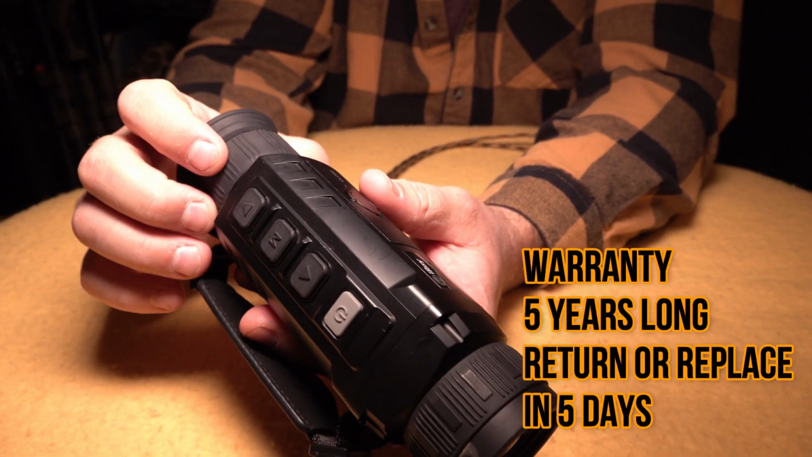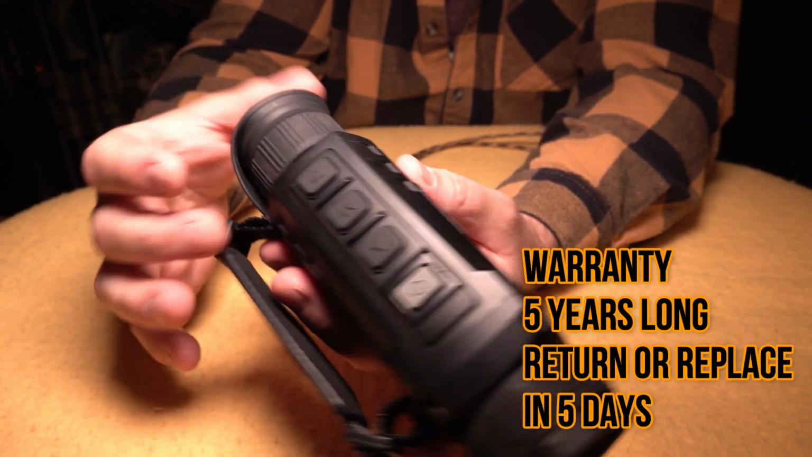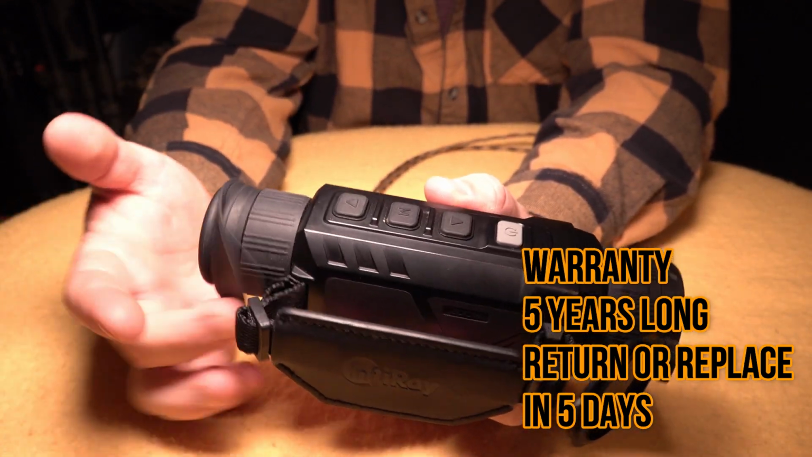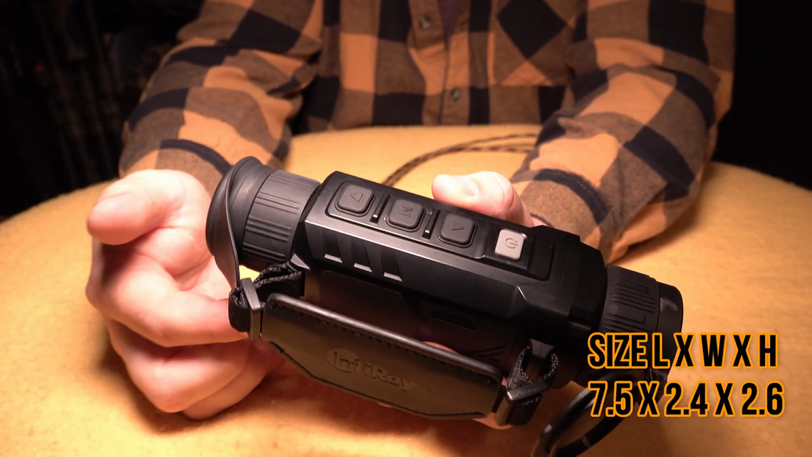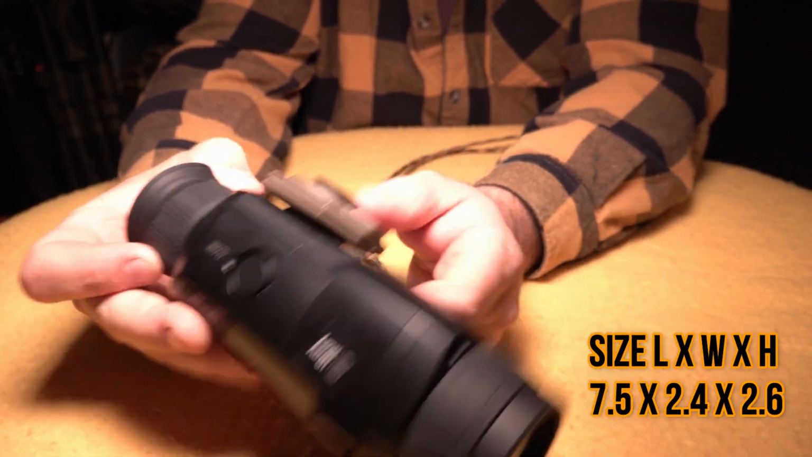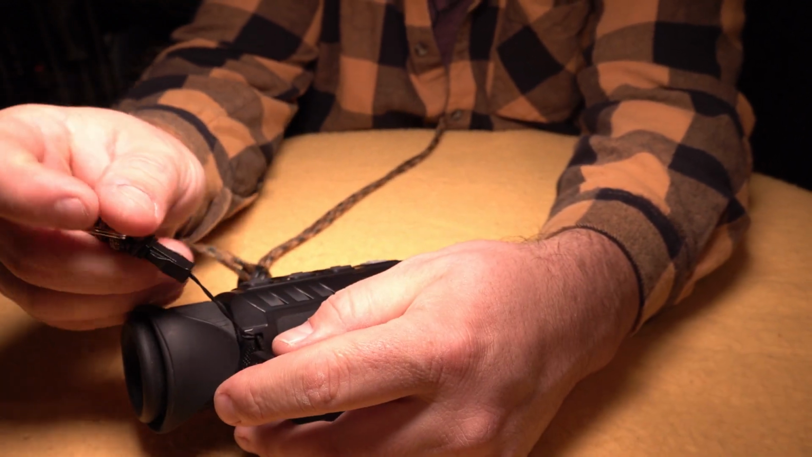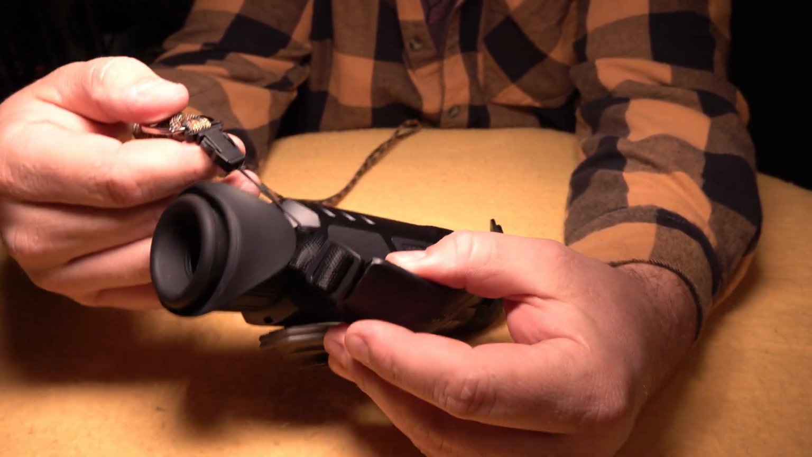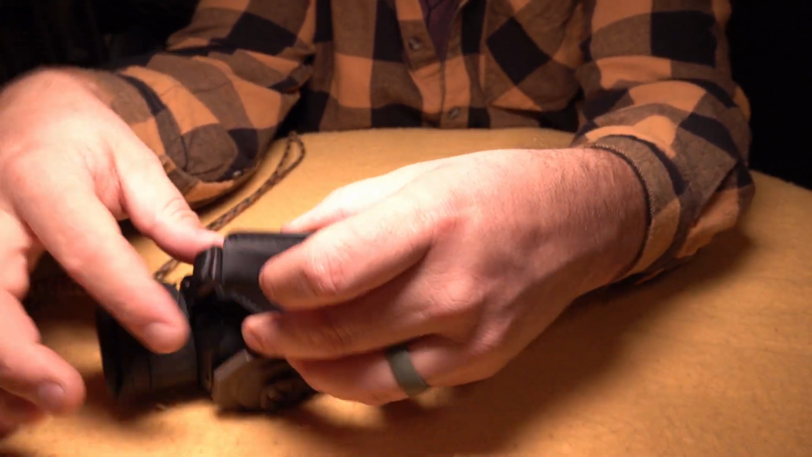On the back is where you have the diopter focus, so that way you can get this thing focused to your eyeball. And then you have the lens cover flip cap that I don't use. I don't really know anybody that really cares about these parts, so I just keep mine flipped this way. Being that we do have a hand strap, I obviously have a way to put a lanyard on there. And again, they supply you with a lanyard as well. I just have the same one that I run on everything, and I just stick with the same things I've got.